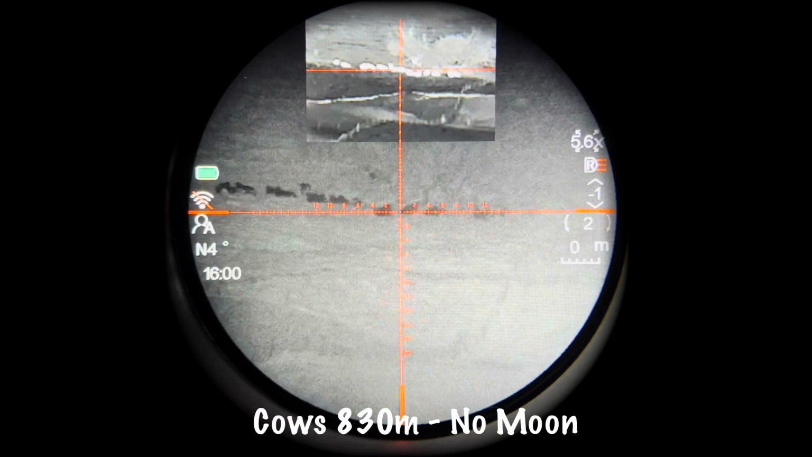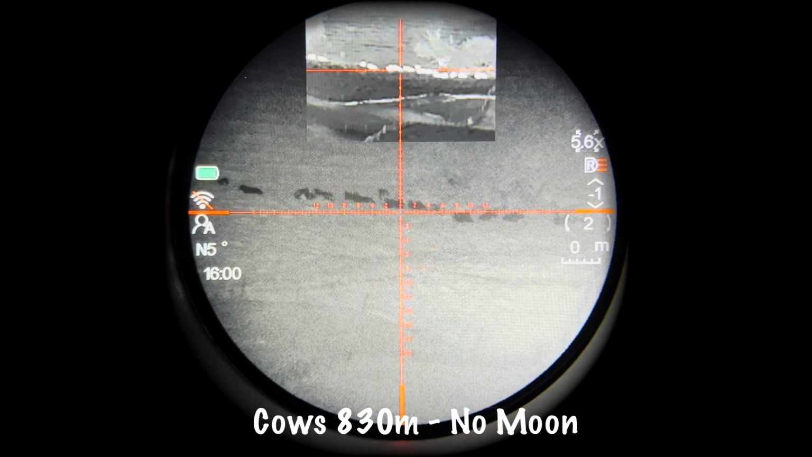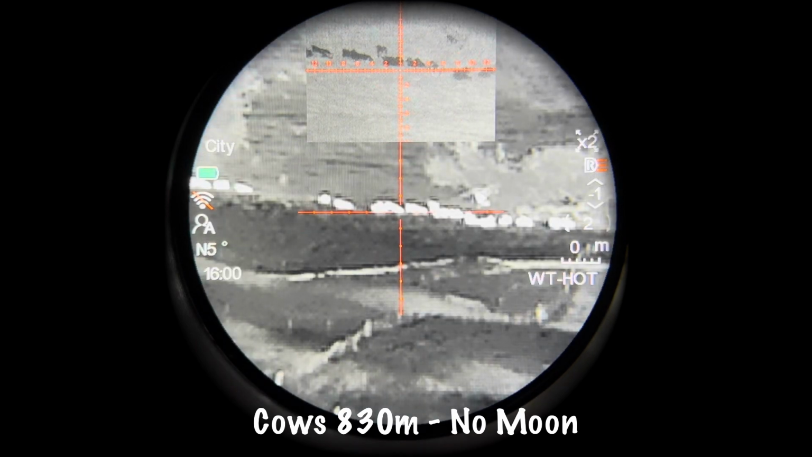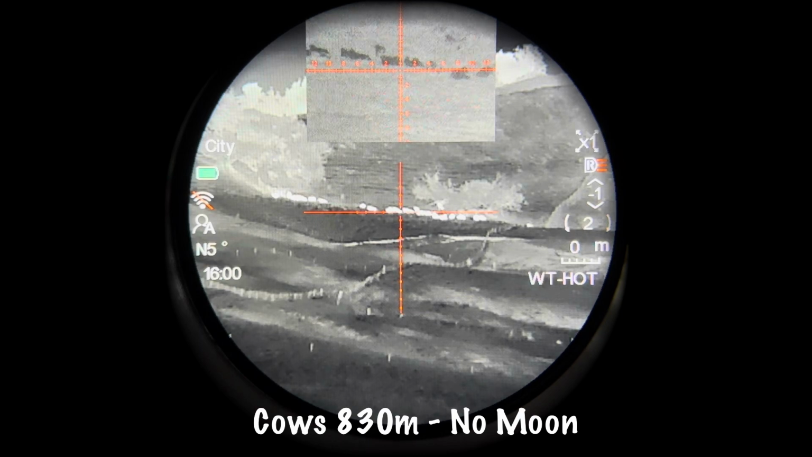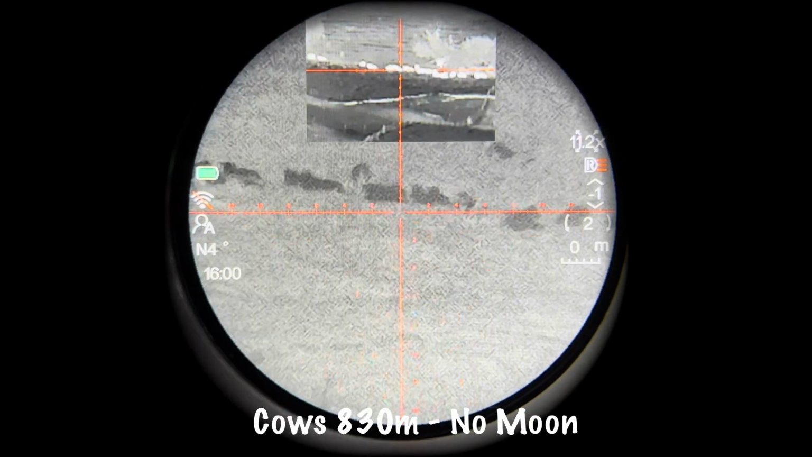Now this really is giving you the best of both worlds. You've got thermal for detection, but thermal is not very good at identification. Night vision, however, has 10 plus times the resolution and is far better at identification, but it's not quite as quick at picking up something, and you can see that in this video, and we'll show you more and more about this in our future videos as well.